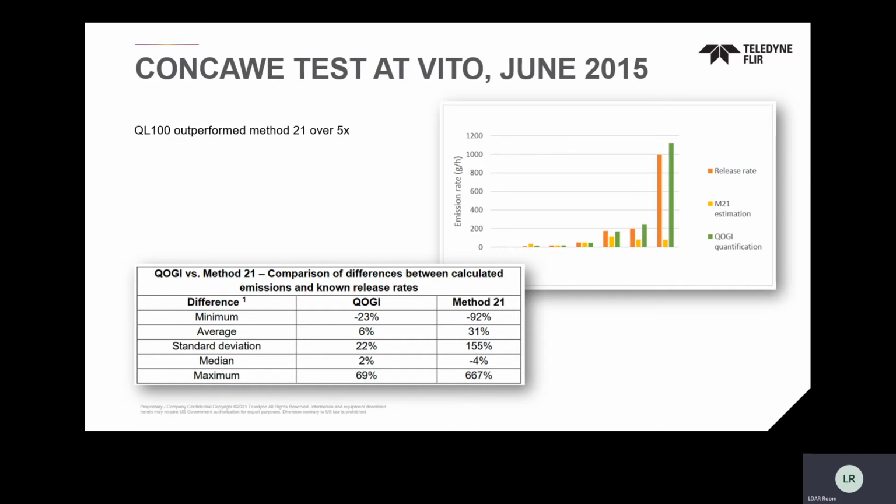The average differentiation, the comparison of differences, with the QOGI solution, again generation 1 of our QOGI solution, was a 6% average error compared to 31% for the baseline of regulatory drive in the U.S. for downstream.